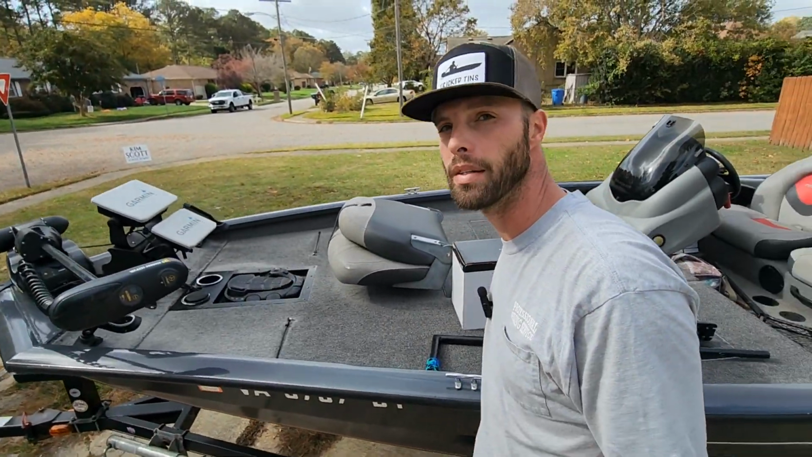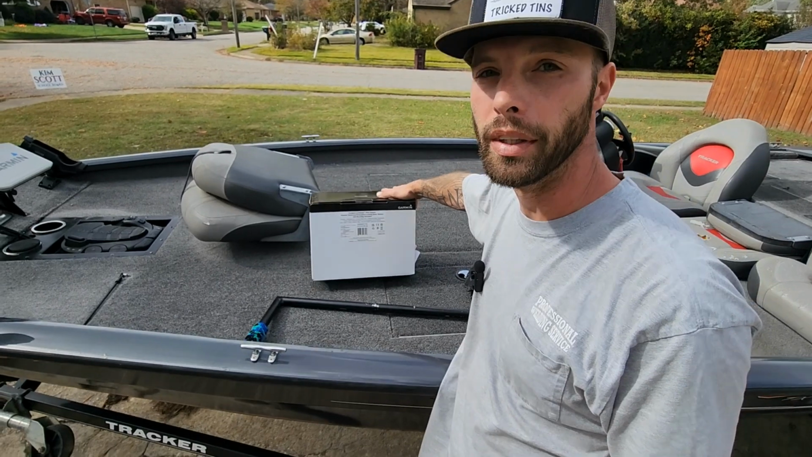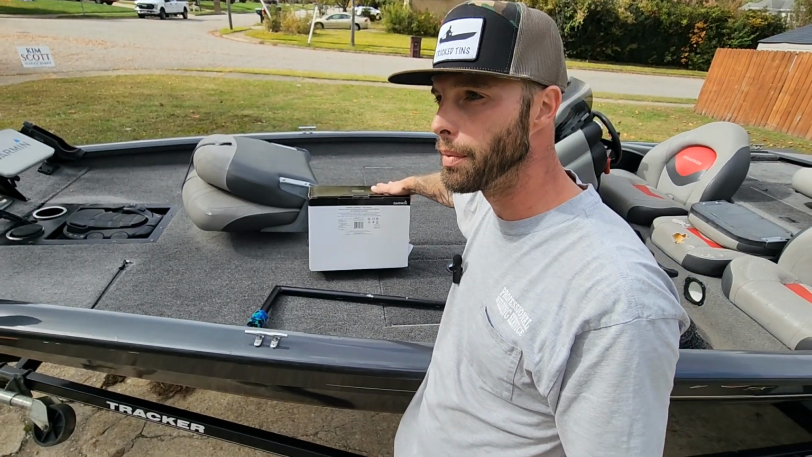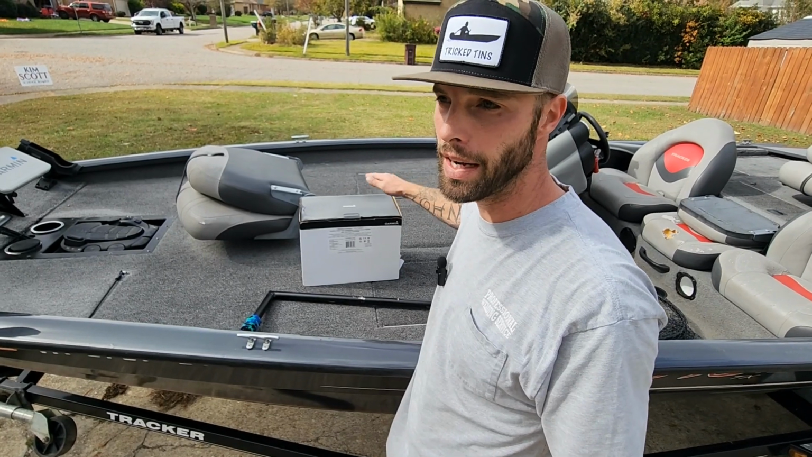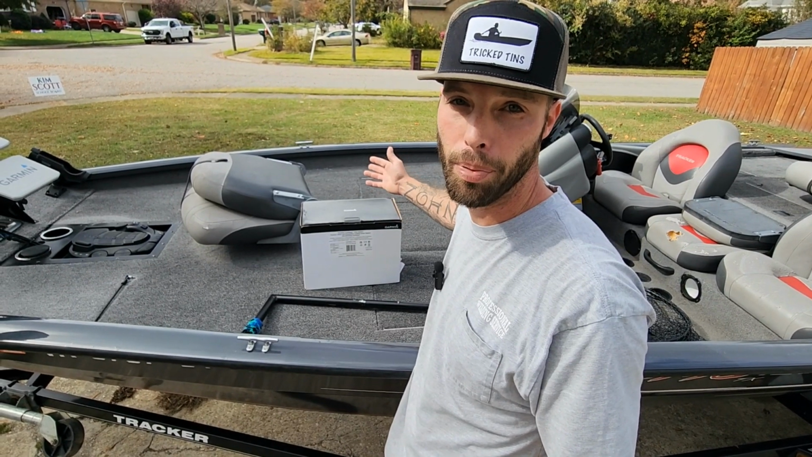Now, I did just pick this up, and I am not familiar with this, but I'm going to go fishing tonight with a good buddy of mine, and I figured, what the hell? I might as well go ahead and slap this in here. I've had this for about 2 weeks. I just haven't had time to put it in the boat.